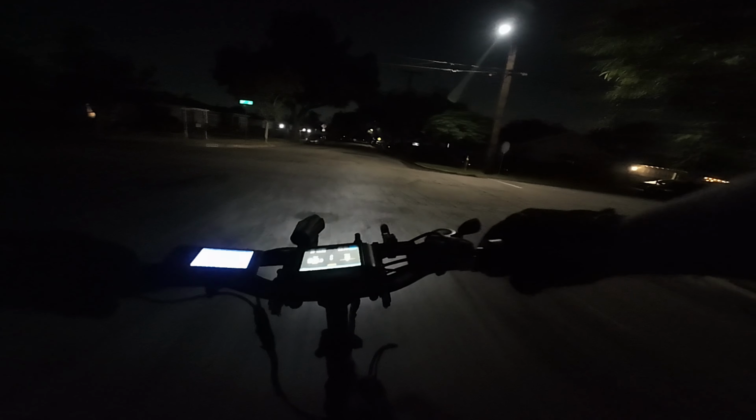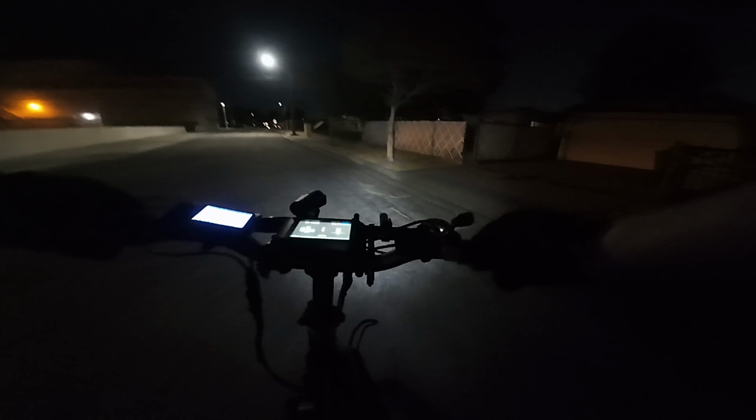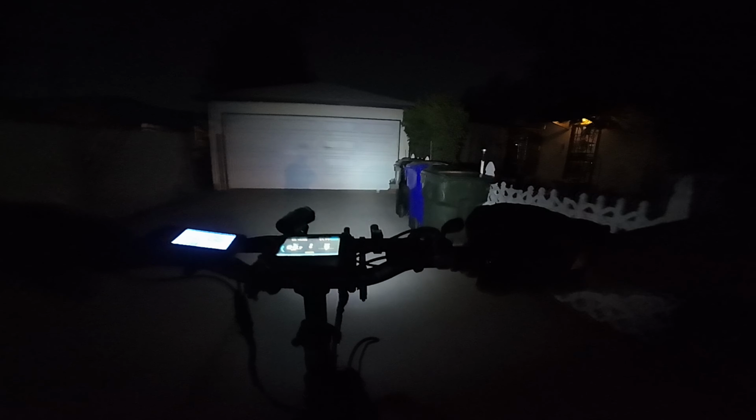So guys, that was my short little bit of a ride, just to see if I could still get on this damn thing. And I could still get on the damn thing, so yay. And I get to test this camera out at night. The last video I made at night, I was just sitting in the driveway talking to the camera, trying to cool off.